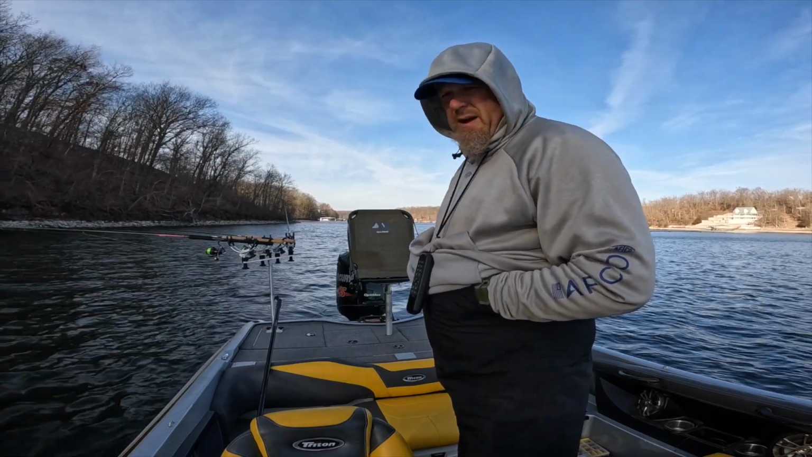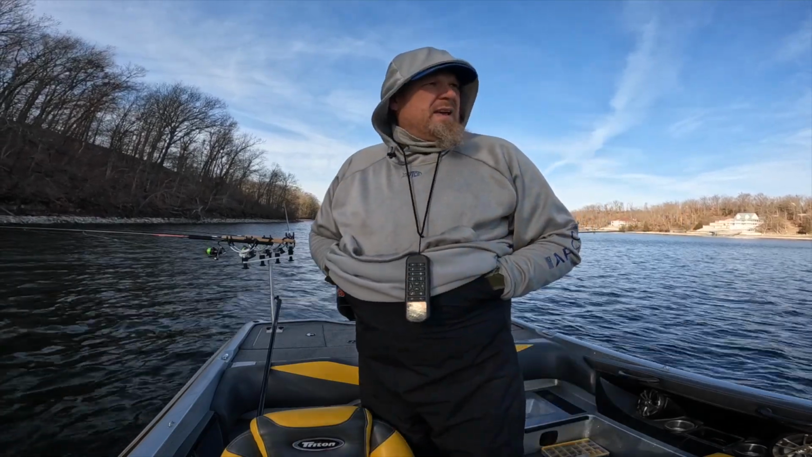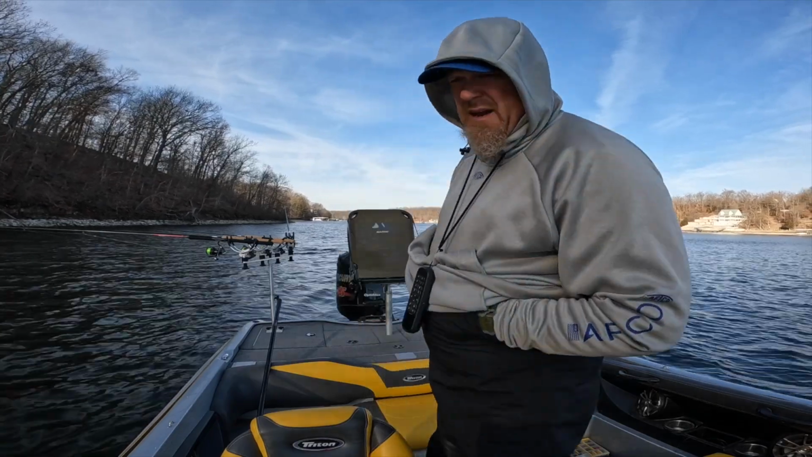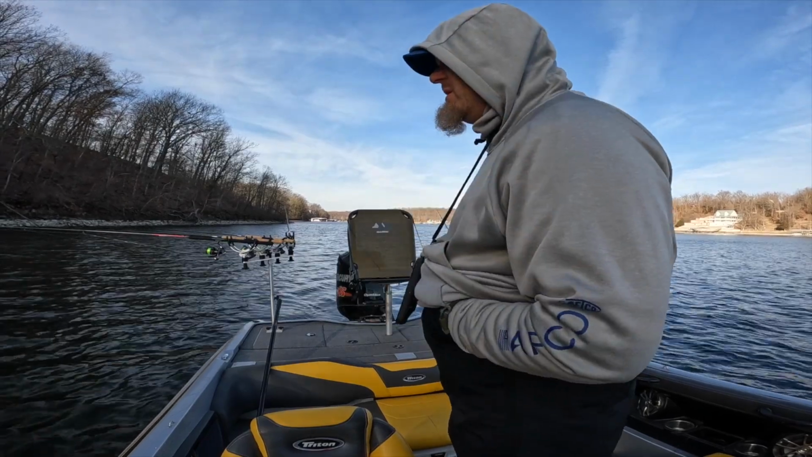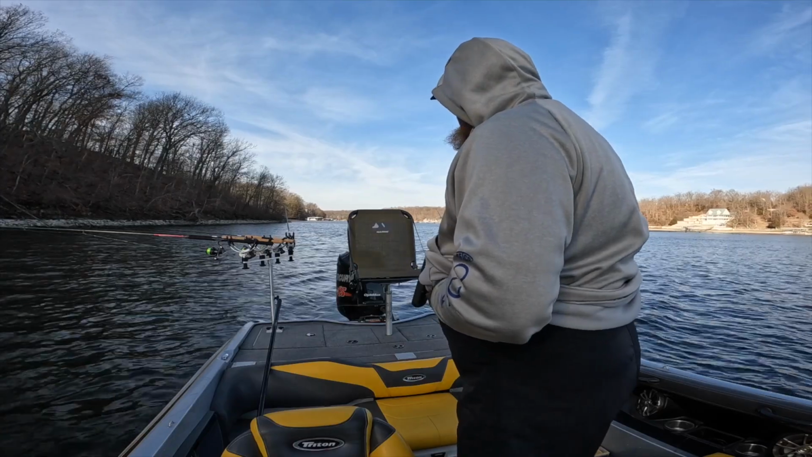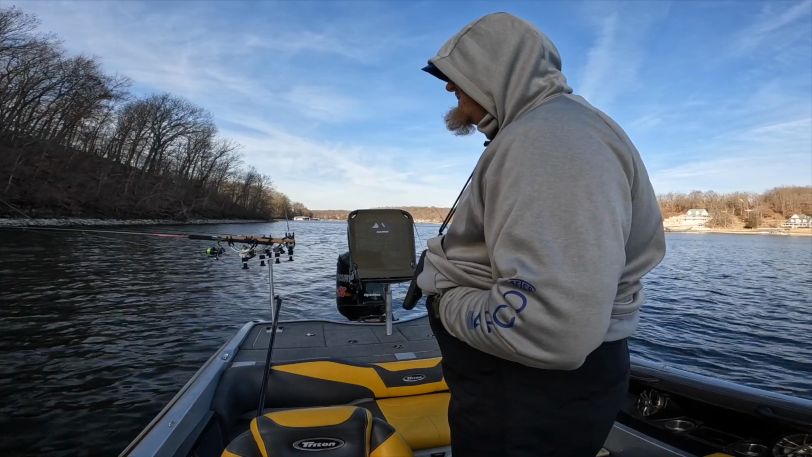I'm gonna run up here. I've got my down imaging on. We'll see if we can locate some fish, see where they're at in the water column. So stay tuned. Hopefully we can throw a little video together. If not, we'll just keep at it. This is kind of going to be my game plan moving forward this spring.